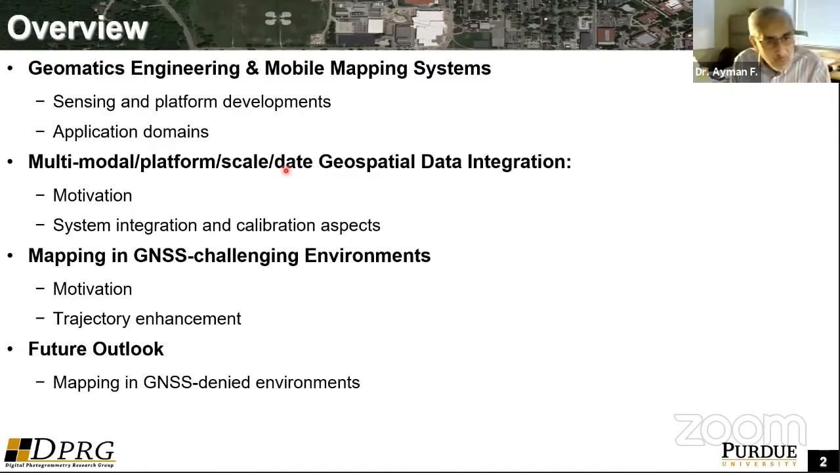So quickly, I'll talk about why we are interested in that and some of the challenges that are related to this integration of geospatial data from a variety of sensors, platforms, at a variety of scales and times as well.